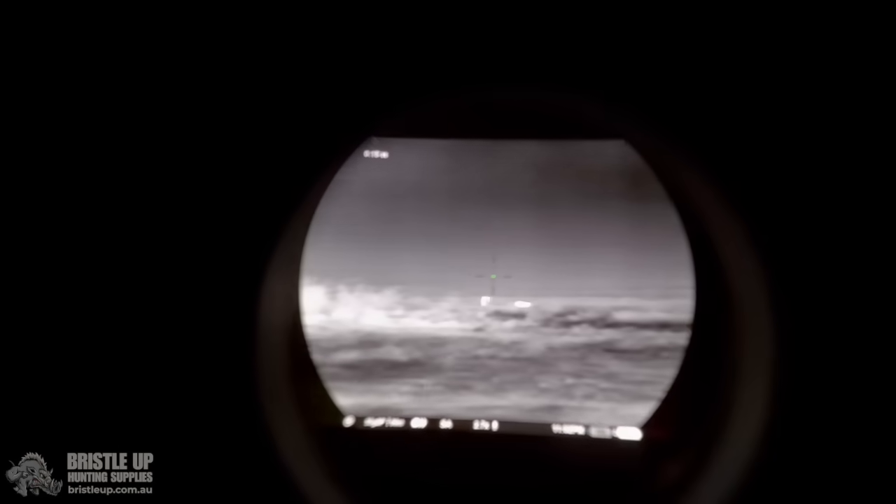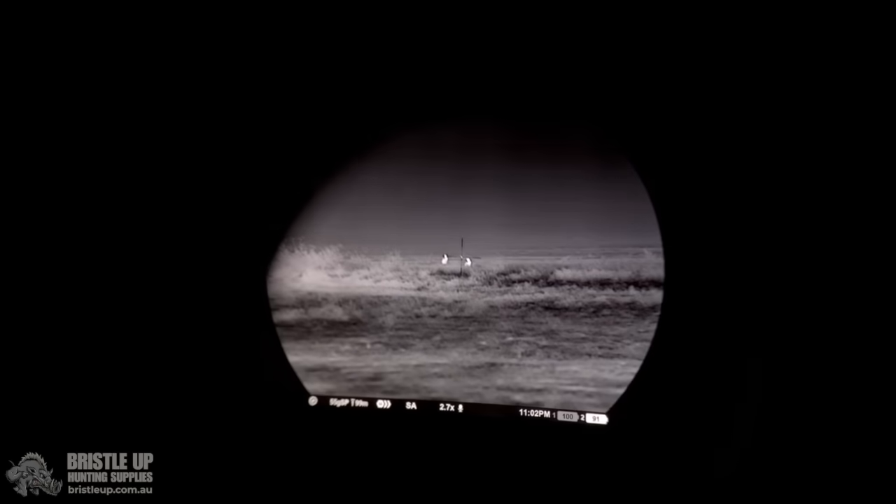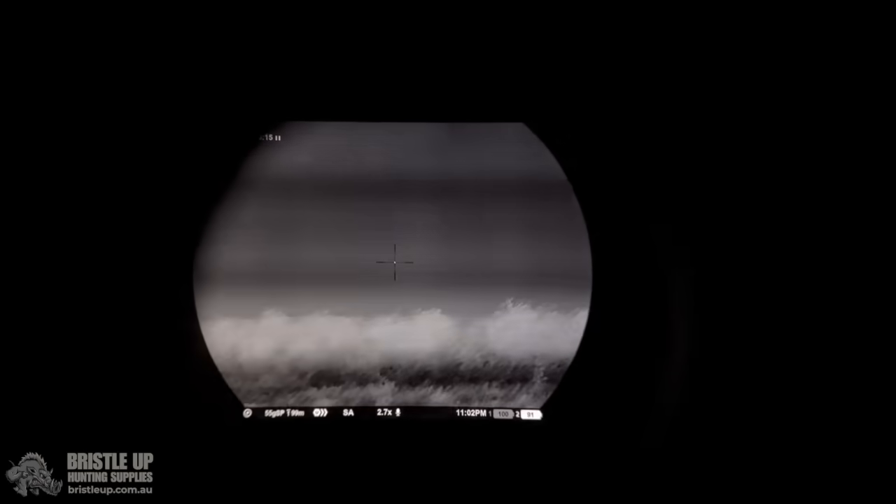I turned the optic, there's a couple of hares out in the paddock there, but you can't see much distance. I've seen a few foxes and missed a few foxes tonight too, so not exactly sure. So I might switch rifles and get the Gen 2 out with the S60R.